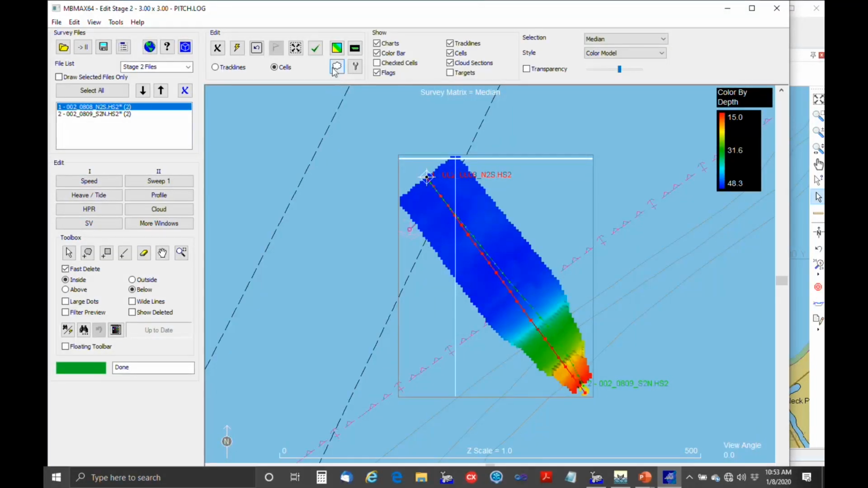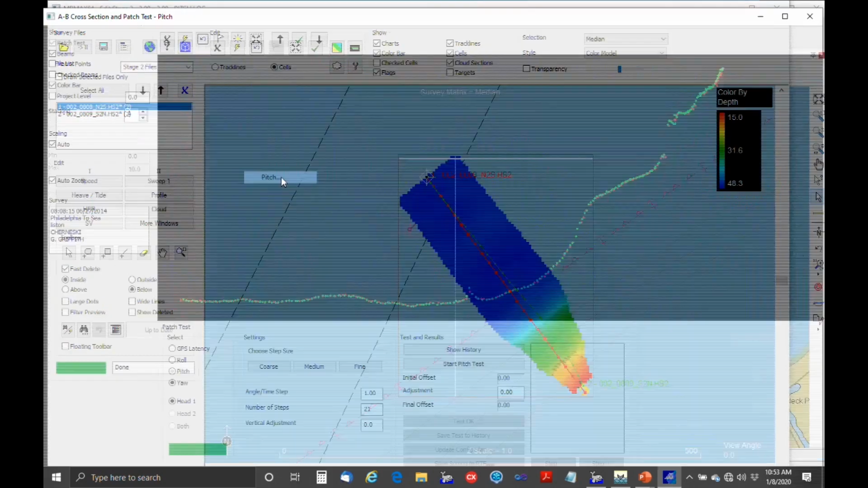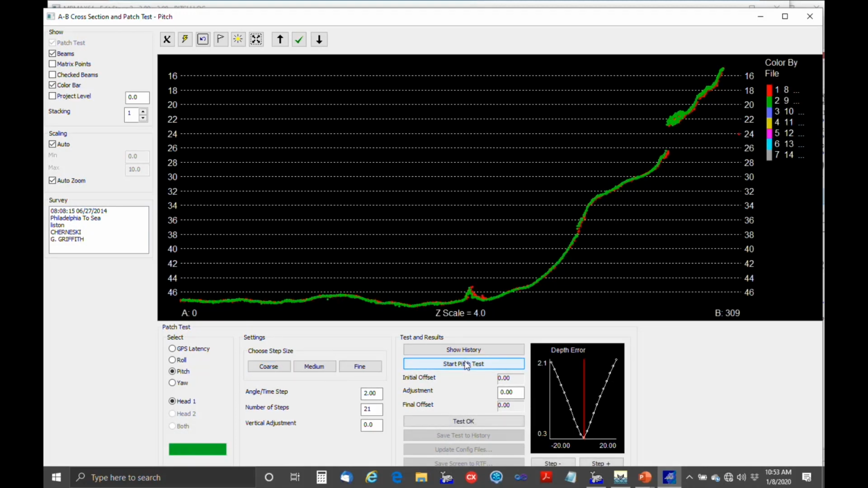Okay, so we're going to select the pitch test. We're going to go course adjustments, and you can see the angle and time step is 2 degrees. So this is the course setting, and start test. Didn't change anything there.